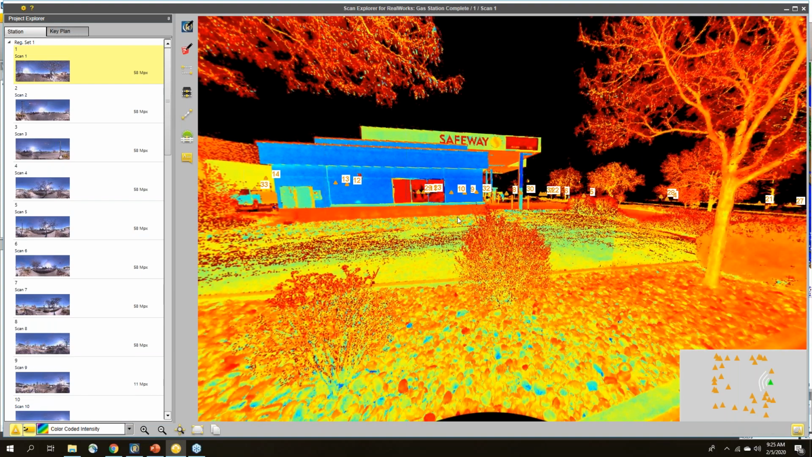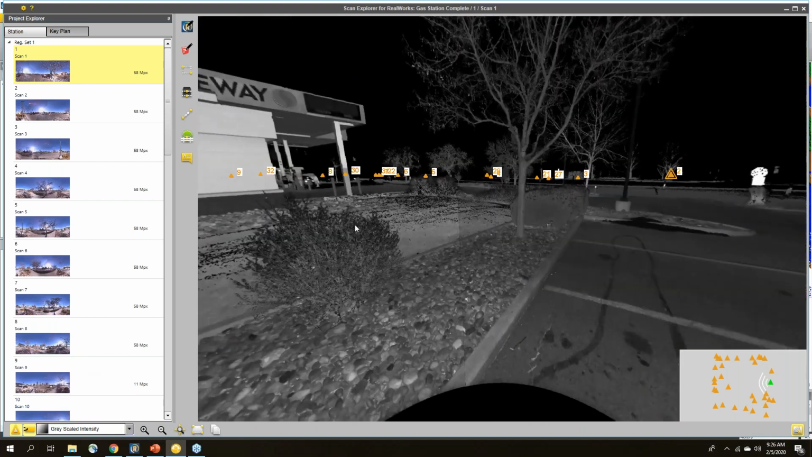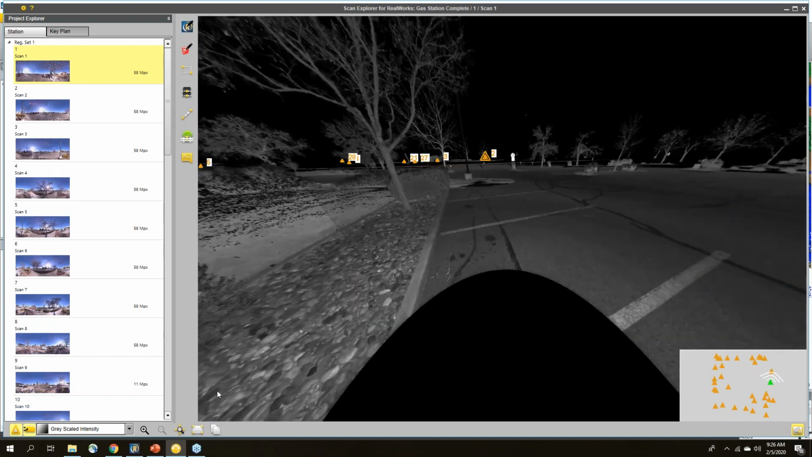We can also see the data in an intensity-based view. So different surfaces are giving us different intensity. We can also look at it, for example, in a grayscale. So this is nice for going through and finding different features. For example, if I wanted to draw these parking stripes, I could do that on there as well.